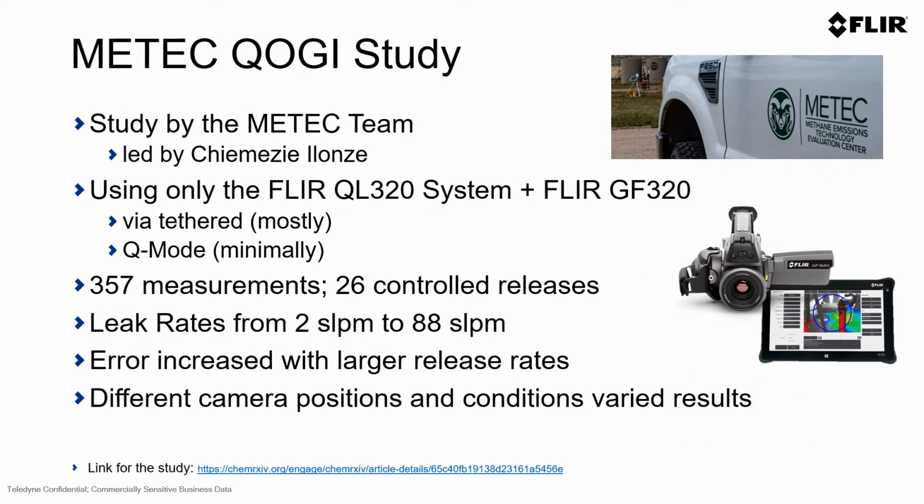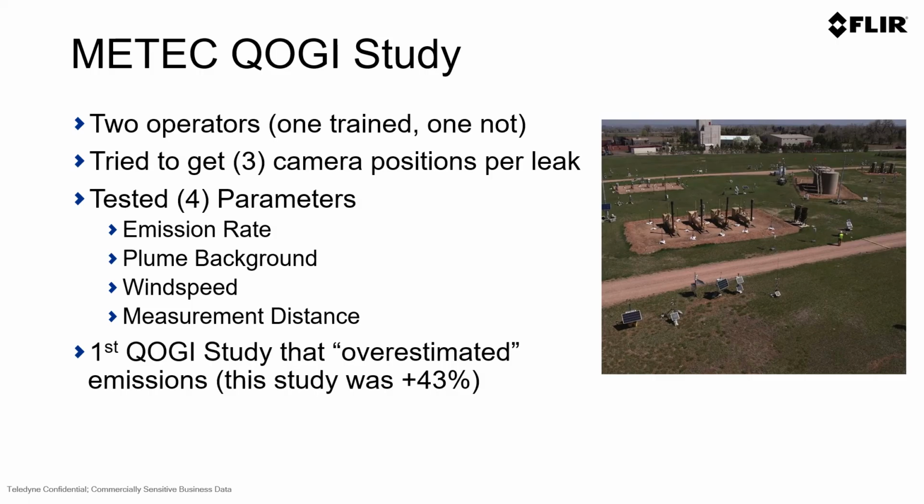Another new study is the METEC QOGI study, in which they did a wide variety of measurements, 357, utilizing FLIR technology, ranging from 2 to 88 liters per minute in release rates. Some of the things seen are that the error increases with larger release rates, which is expected within the technology. In this study, they had 2 operators of the technology. One had a certification training, the other one did not, related to the operation of the OGI camera from FLIR and the QL320 technology.